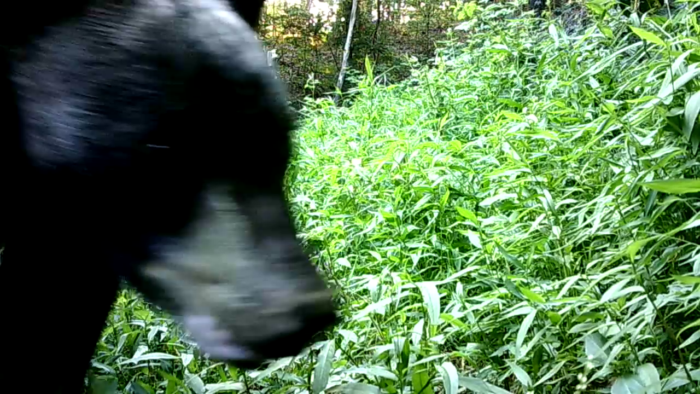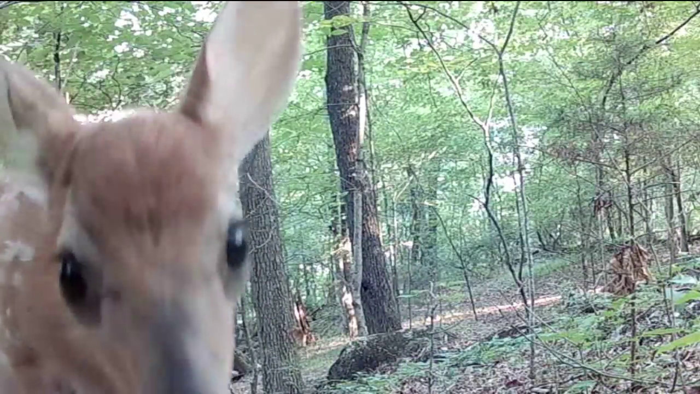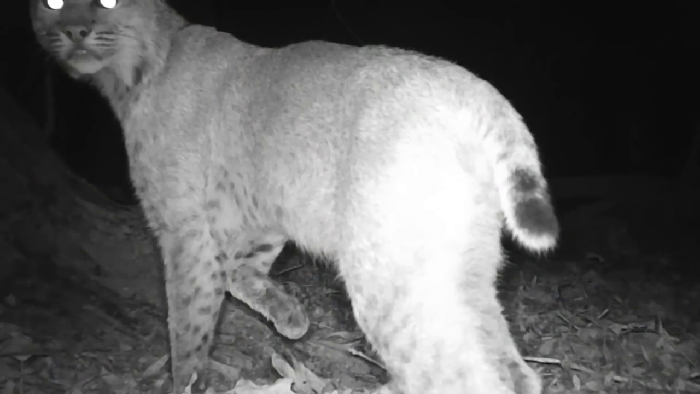Well, this little black bear, he's still hanging around the ridge. And the fawn, they're doing awful well. And old Mr. Bobcat showed up this week. Ain't he beautiful?